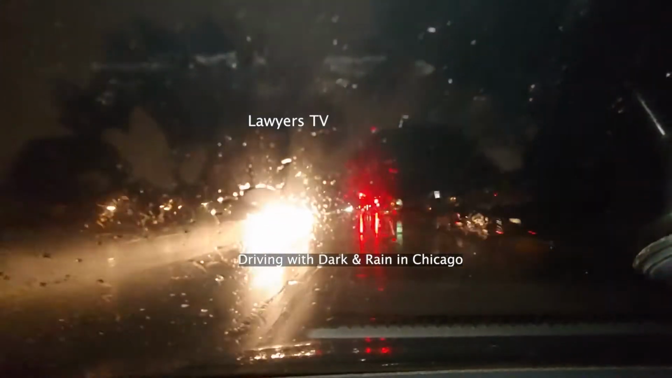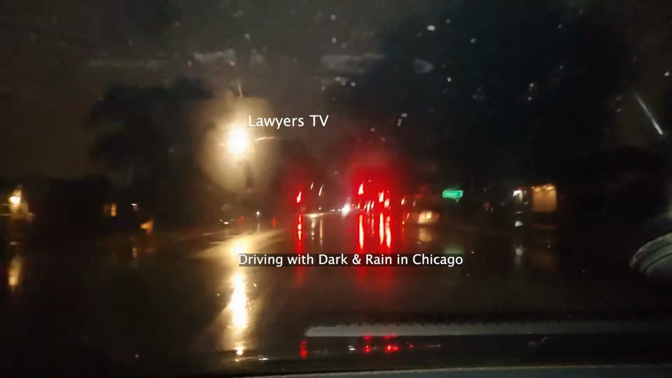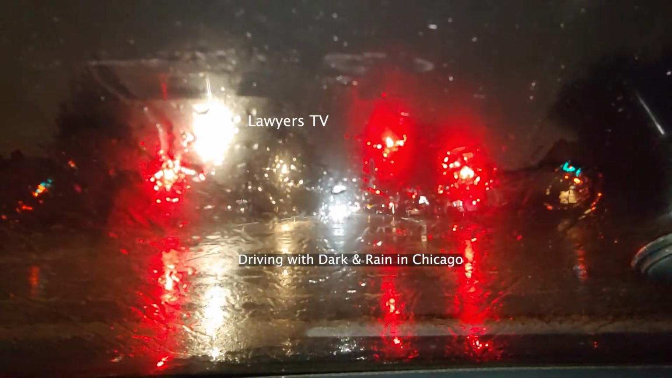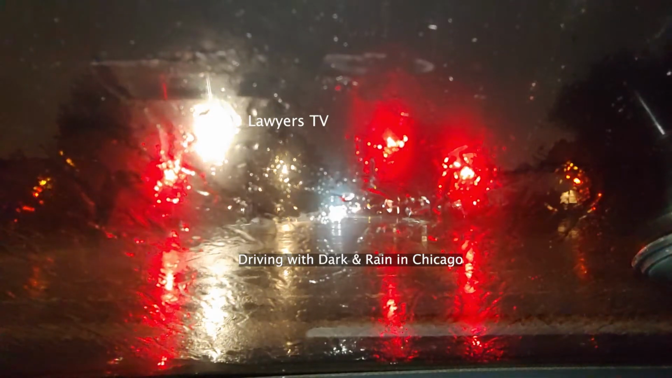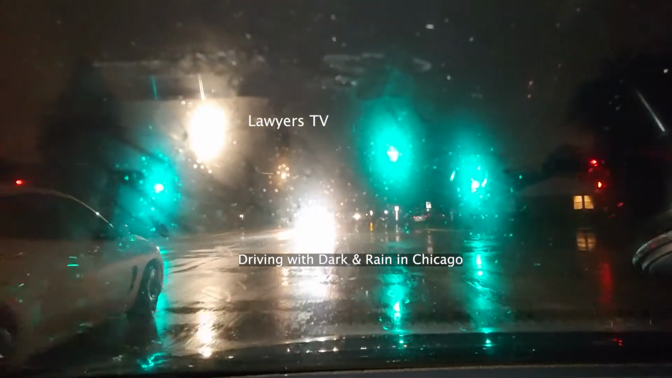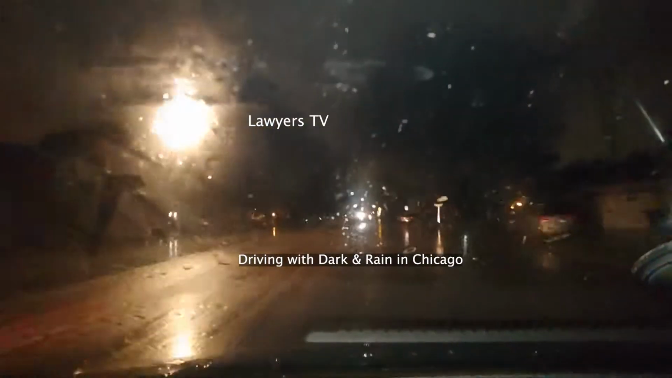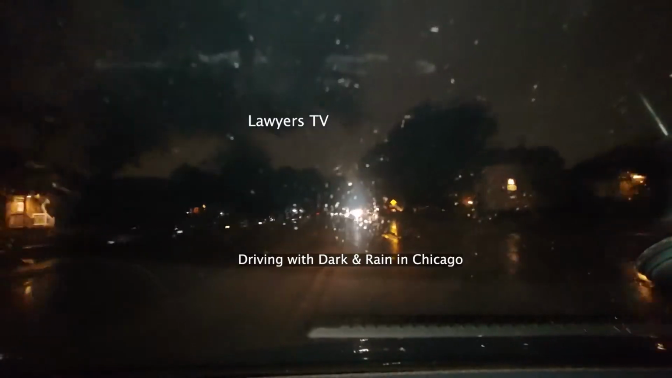This is a dark night, but windy and rain. Driving super slow. Wiping because water is on our windshield.